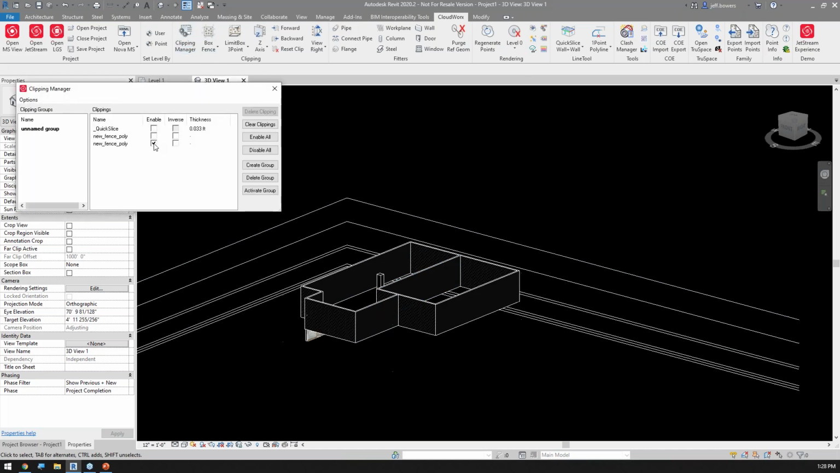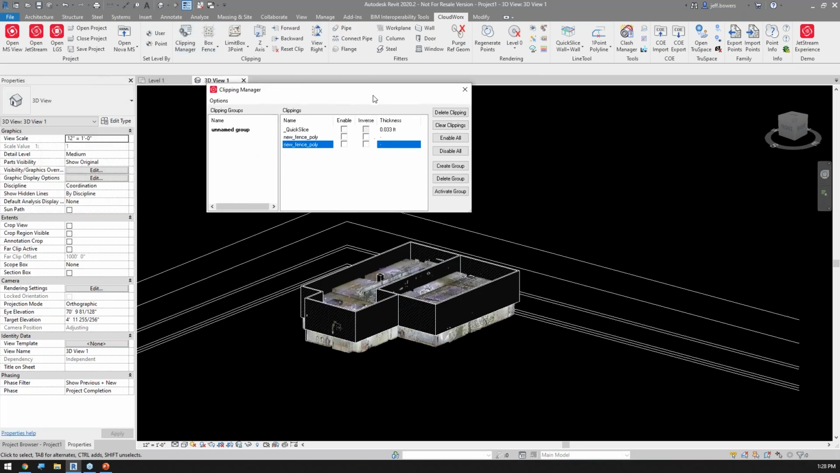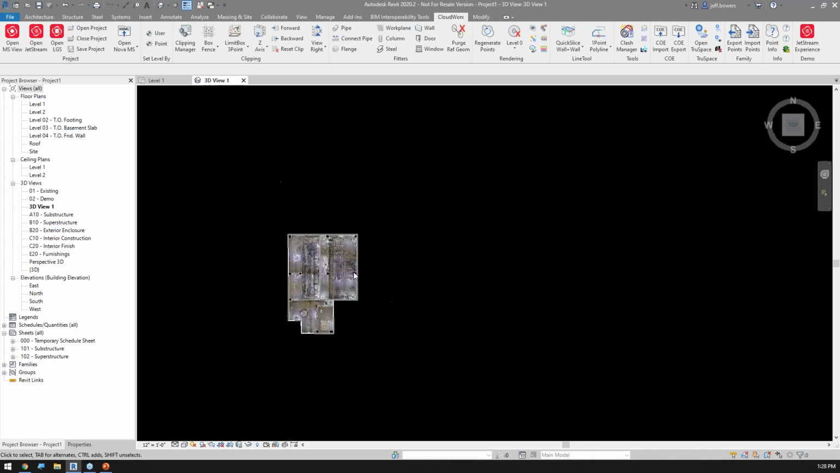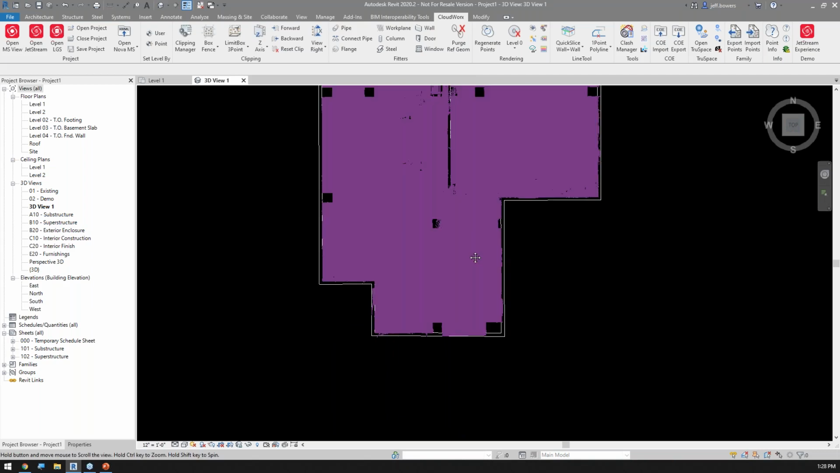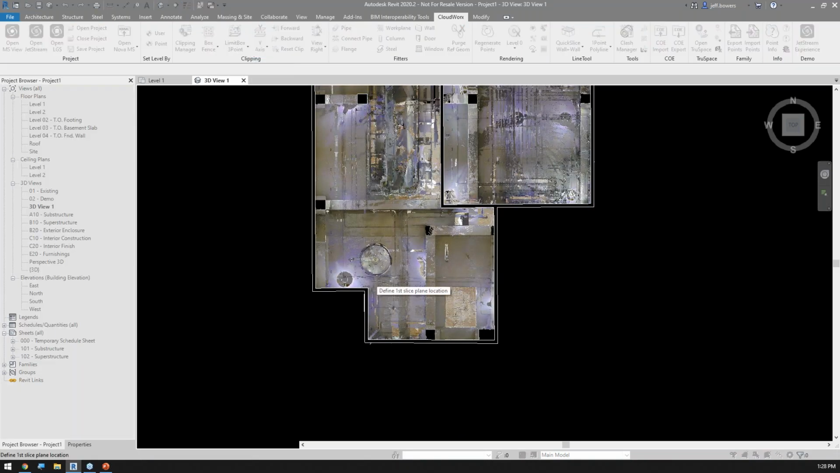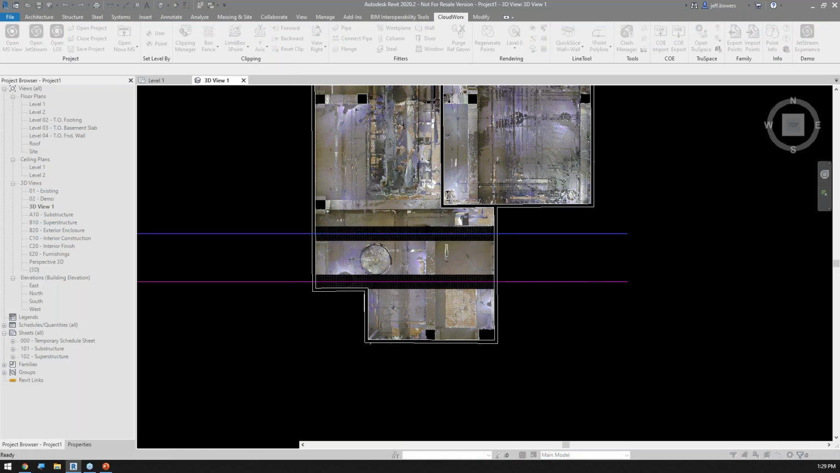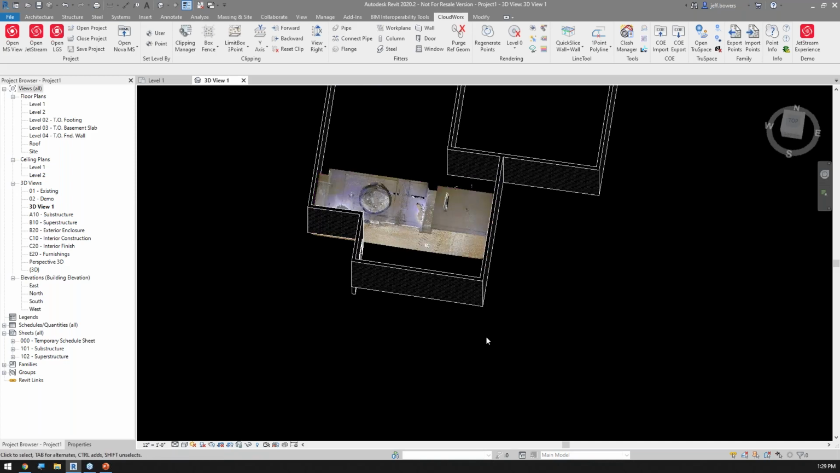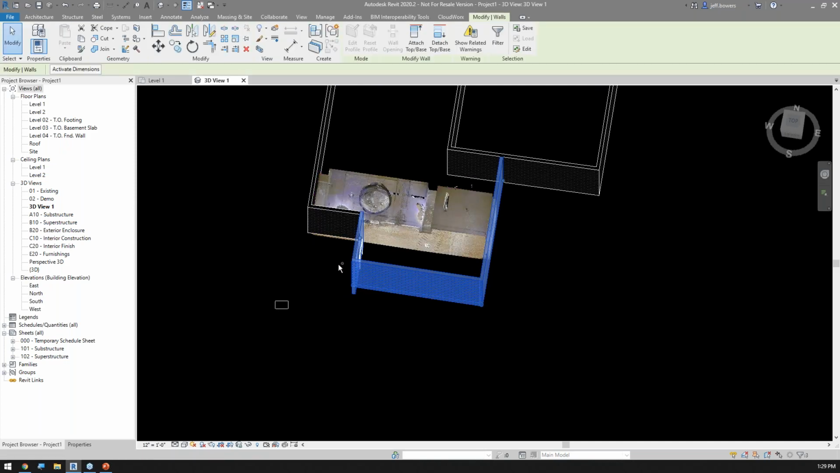Again, I'm creating all of these clippings, but you'll notice I have yet to create any new view in my model whatsoever. So let's do this. I'll come in here and let's create a different clip this time, maybe a Y clip, and I'll clip it between here and here. That way I'm only seeing that portion of the point cloud.